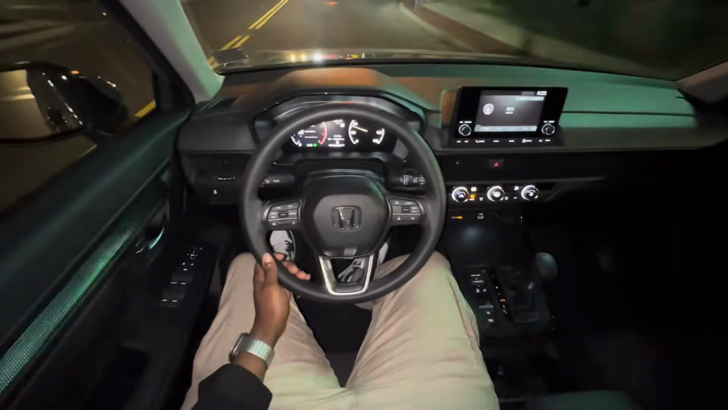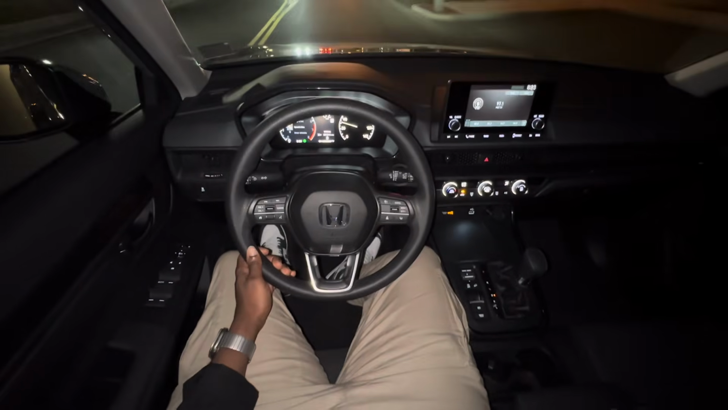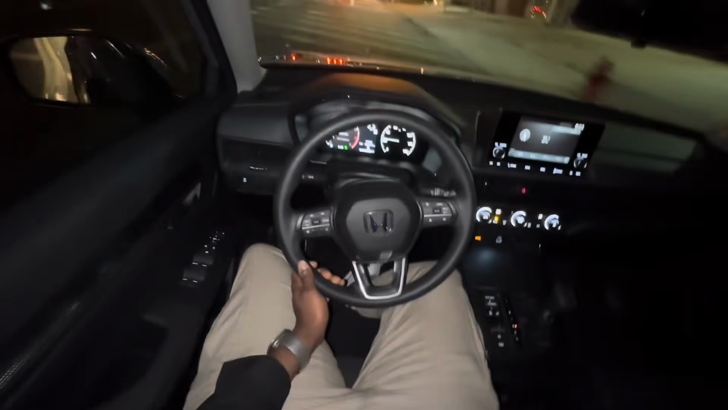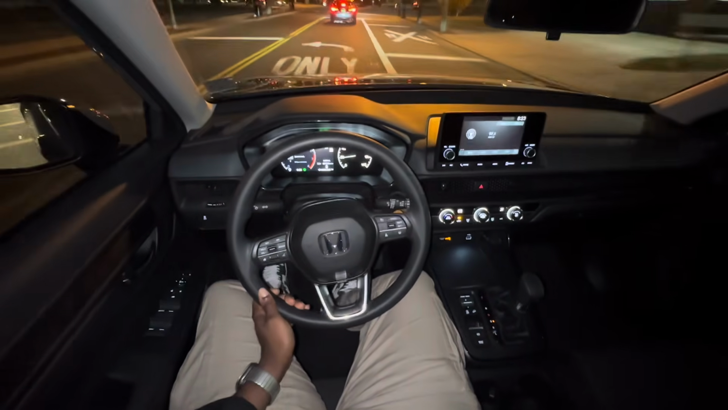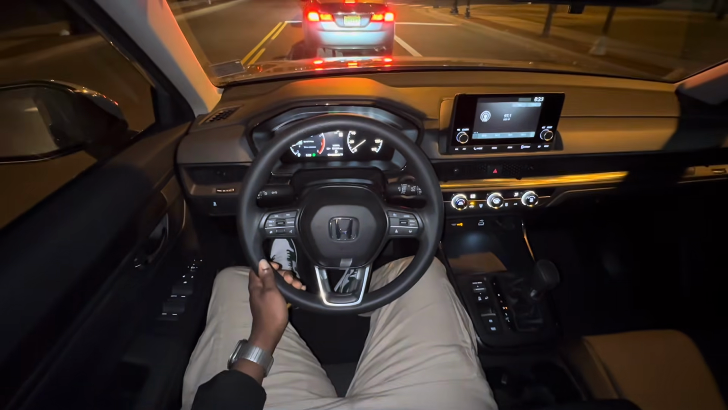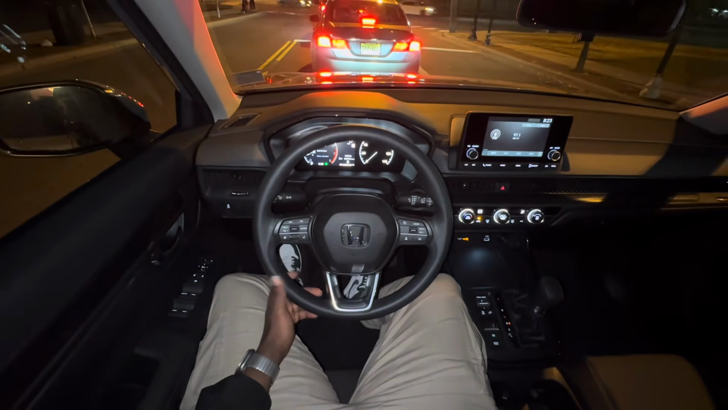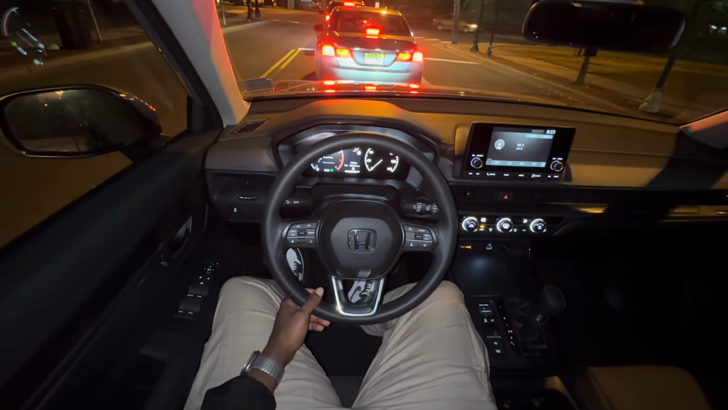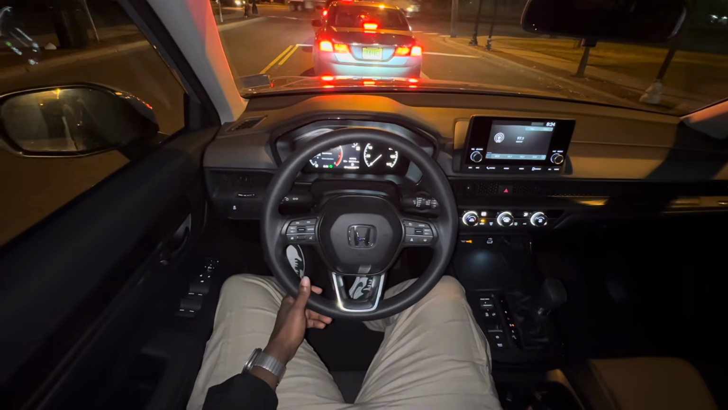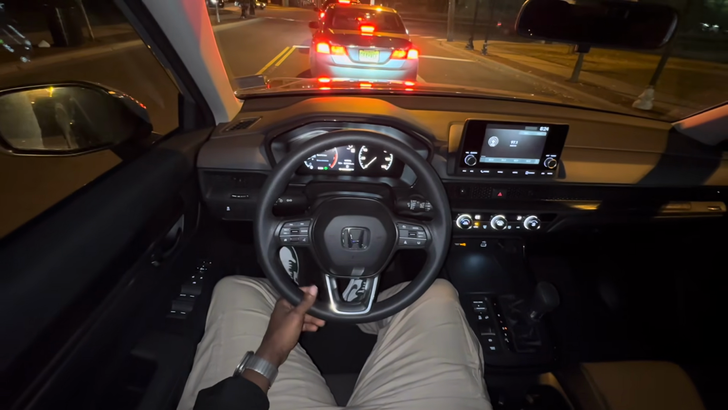It's a quiet car, guys. And the braking feels very solid. You know, we're in 2025, at least we're going into 2025, and a lot of these new cars, guys, it just drives so good compared to the older versions.